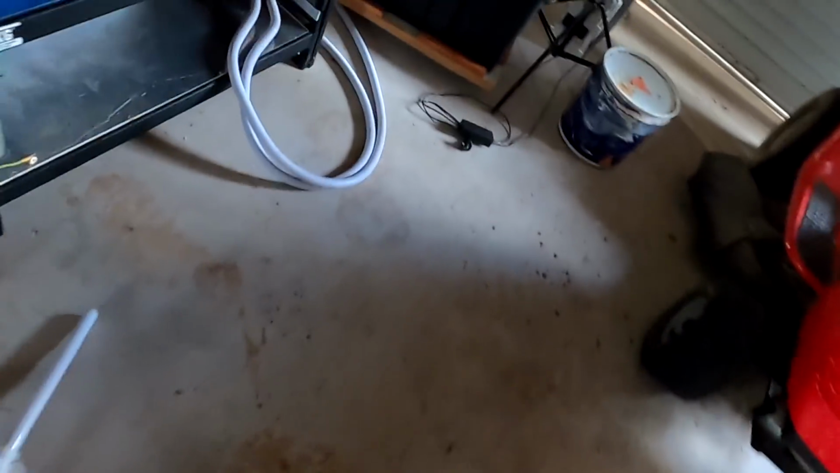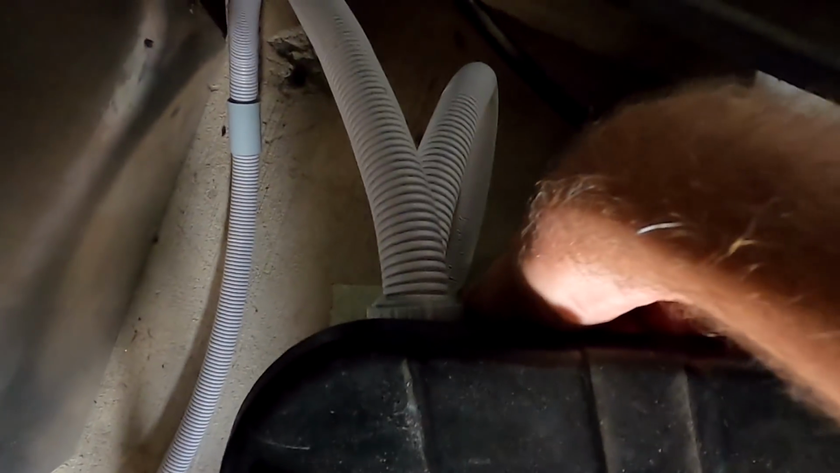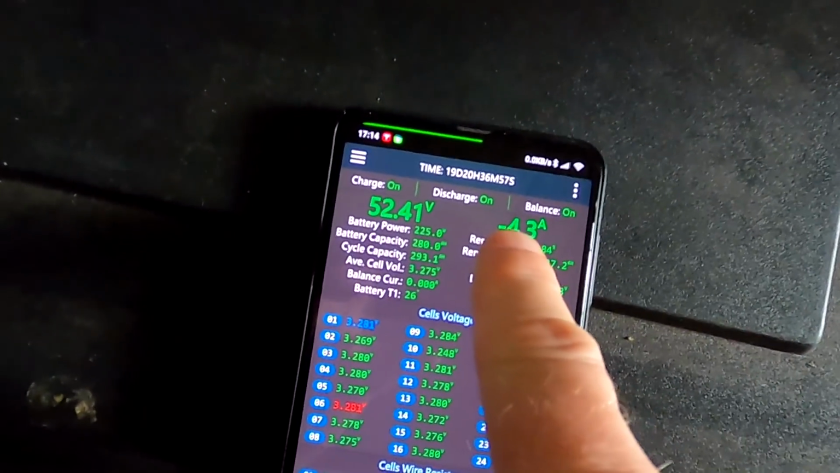So it is roughly 50-50 at the moment. Alright, so then let's turn off the old battery. We can either use the switch down here, or we can use the circuit breaker. I'll take the switch here for the moment. Off it is, and we should see the full power coming from this battery now.